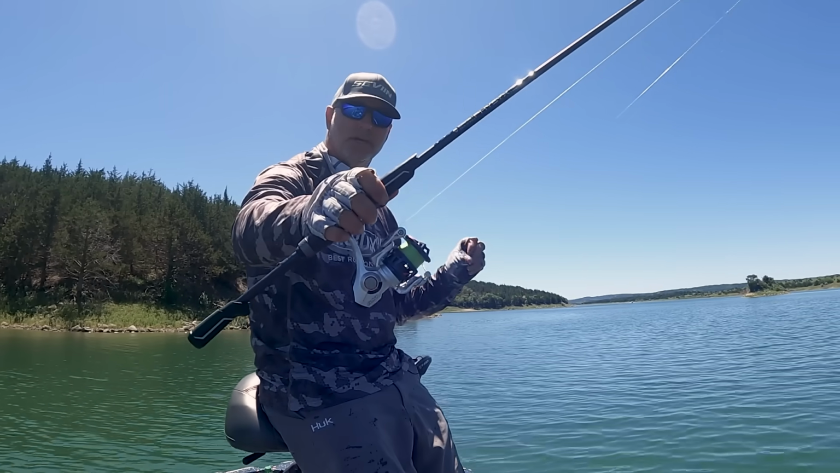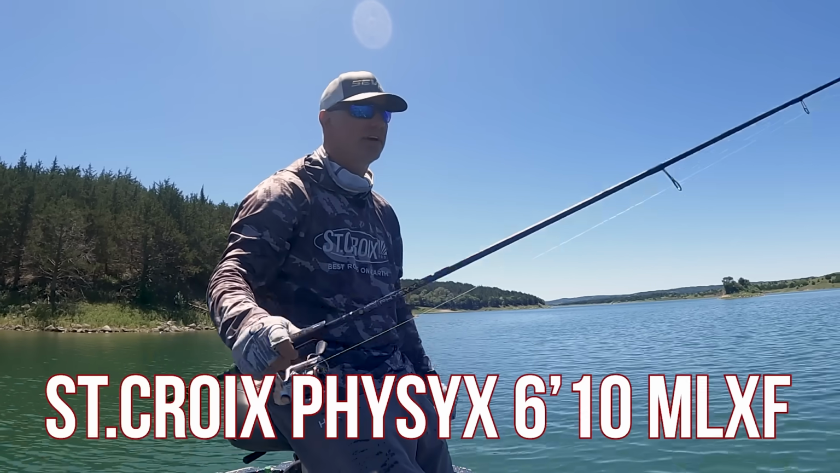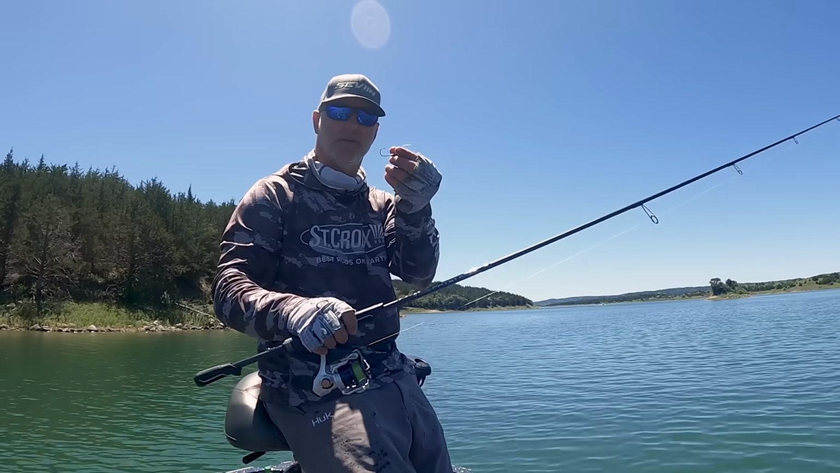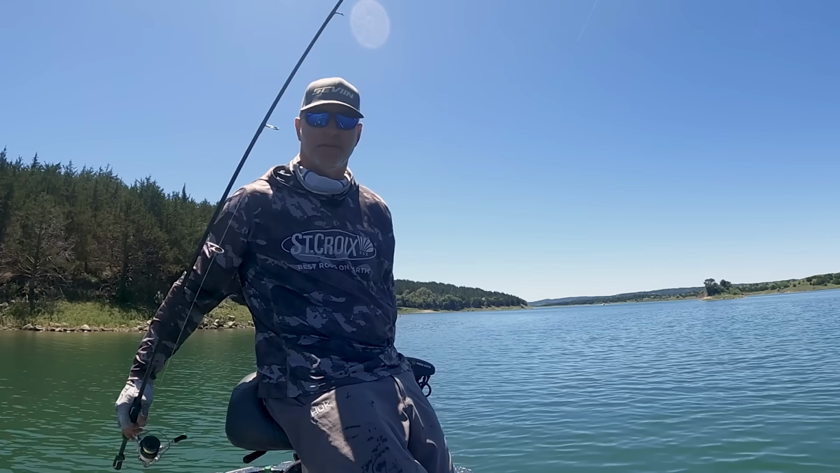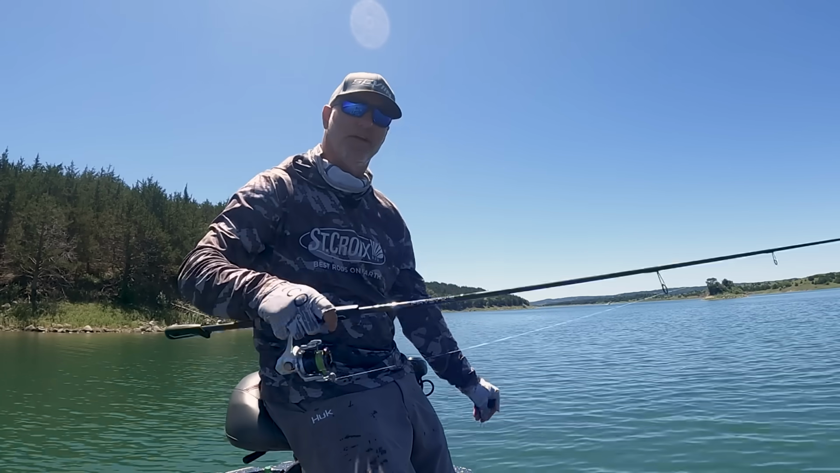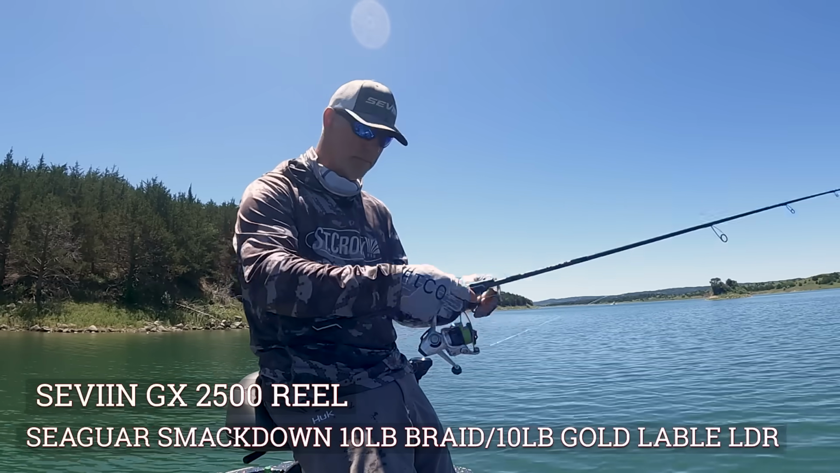So we're using a St. Croix Physix rod. This is a 6'10" medium light extra fast. This soft tip on this longer jigging rod is great for this jig and crawler presentation. It allows them, these bigger ones, you gotta let them take it a little bit. So when it loads up, that tip of this rod is just light enough that they're not gonna feel it, and you can let it load, and then you can get a good hook set real quick with the extra fast tip and a strong backbone.